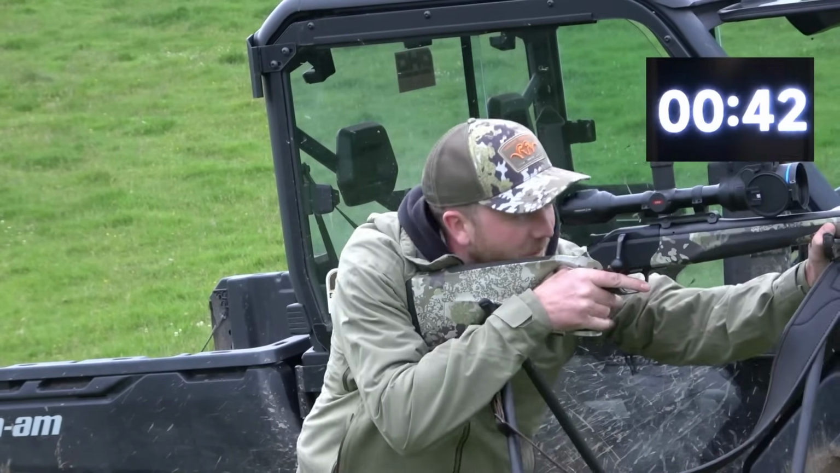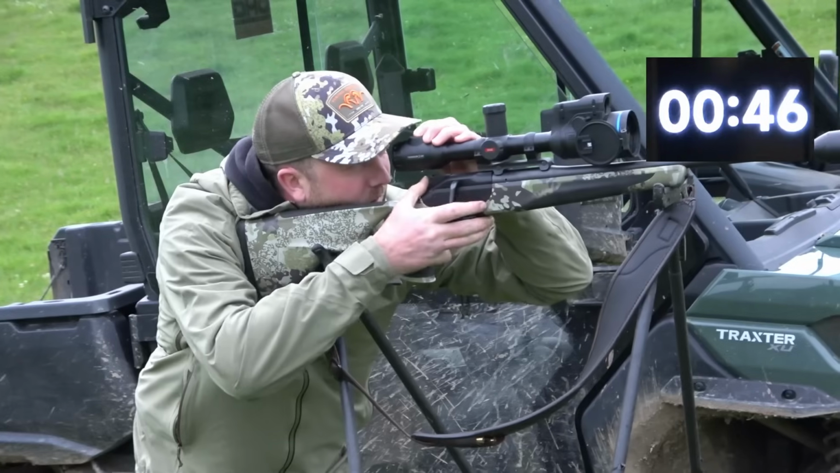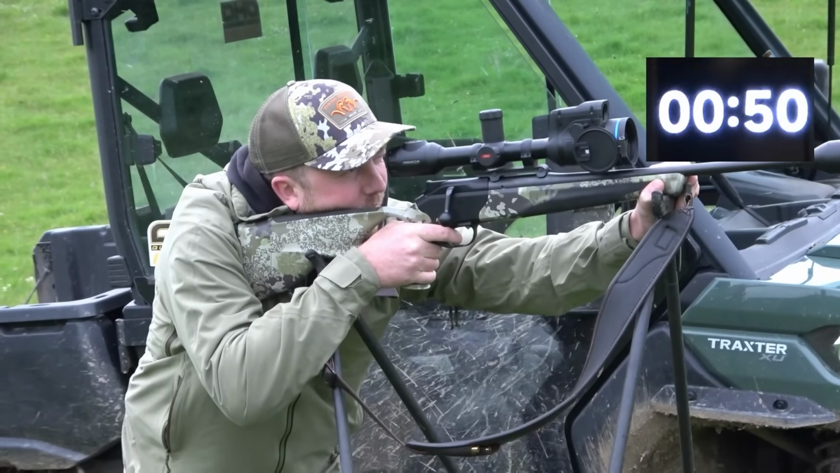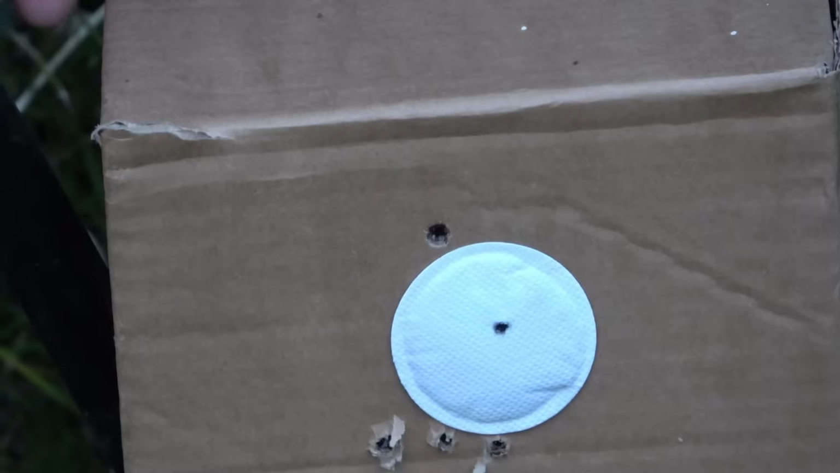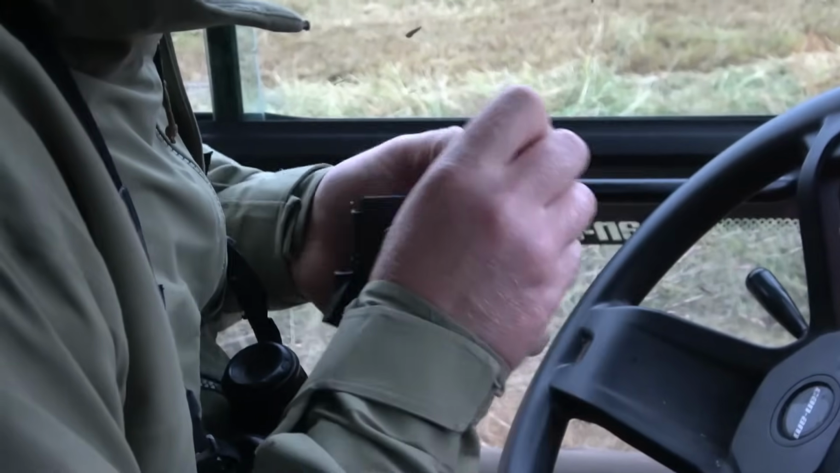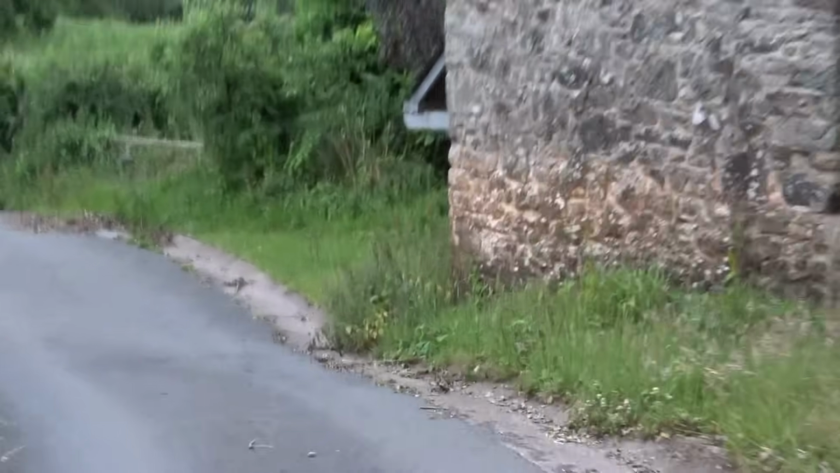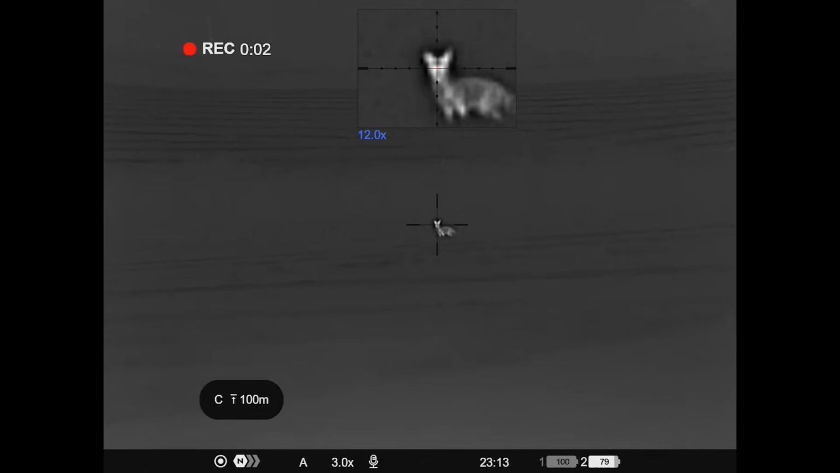Got loads of time. It's 2 on target, one of them slightly higher because he says he pulled the shot. And he pulled the shot because he had to press the record button, he says. That exercise complete, it's time to go and look for rabbits and foxes. The first fox is a candidate for the 17.